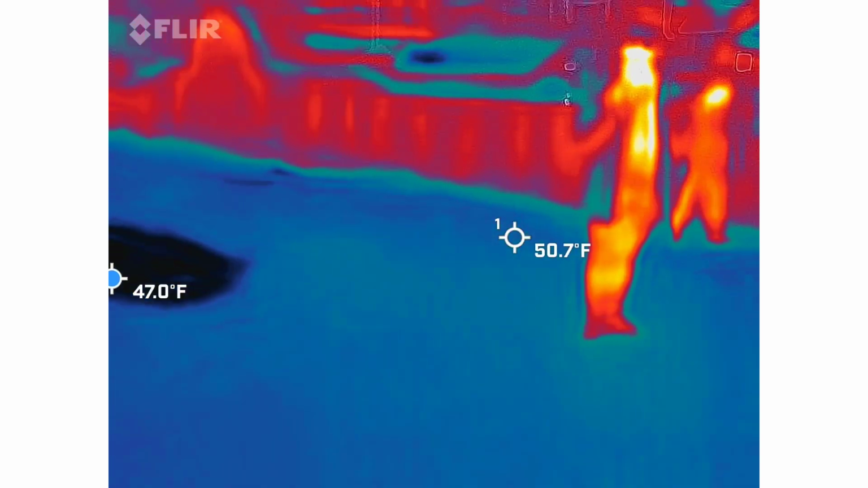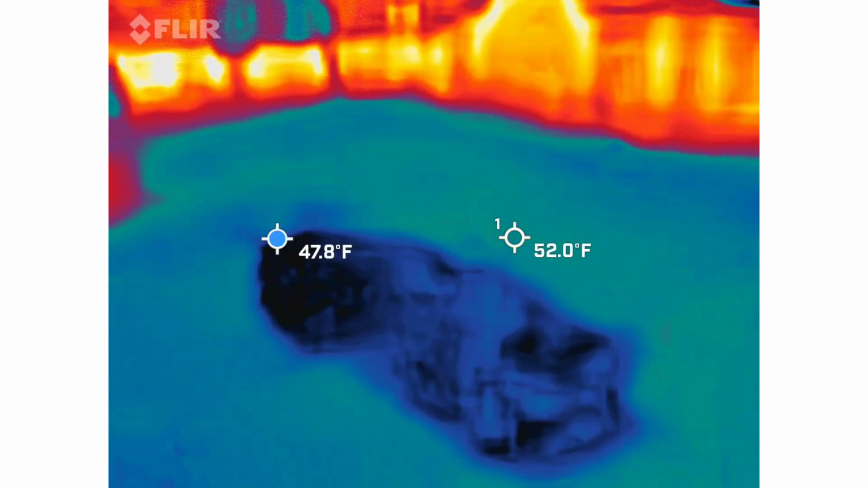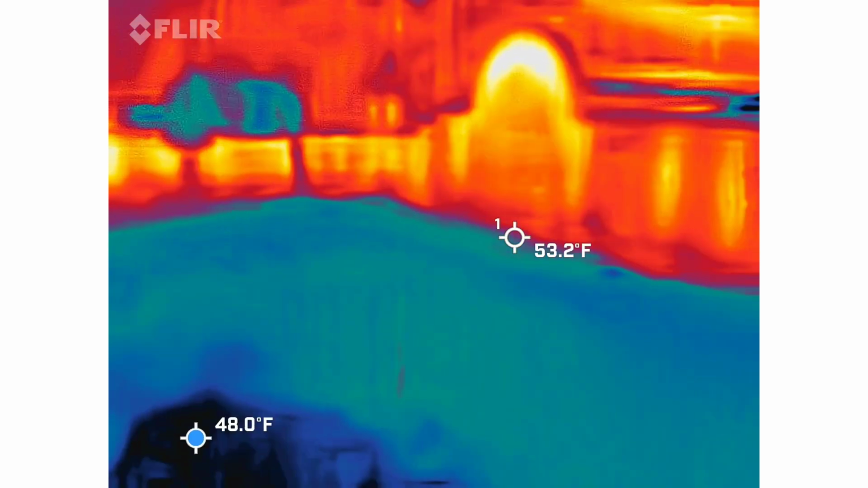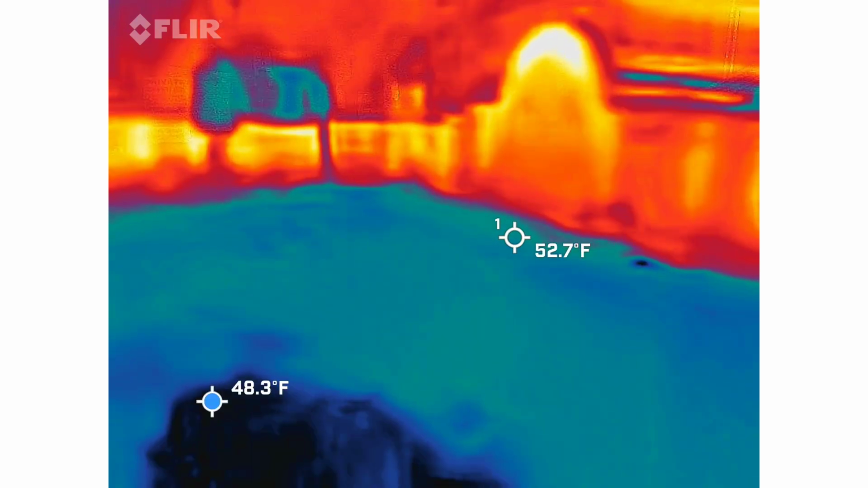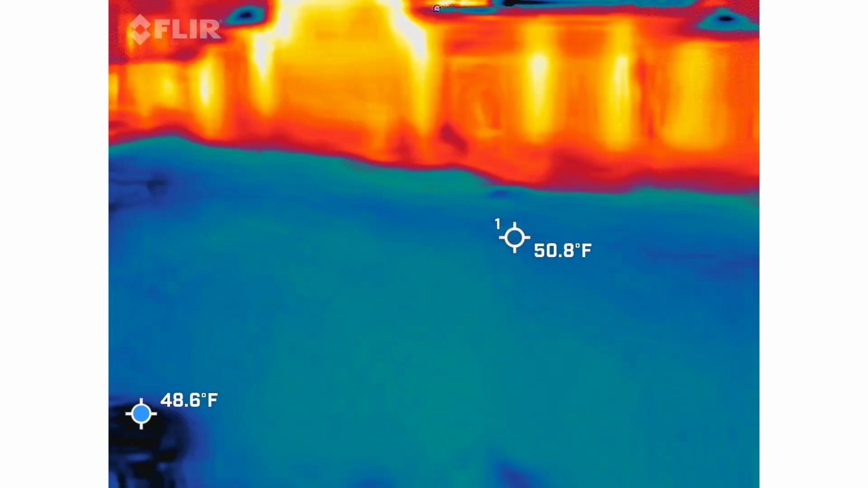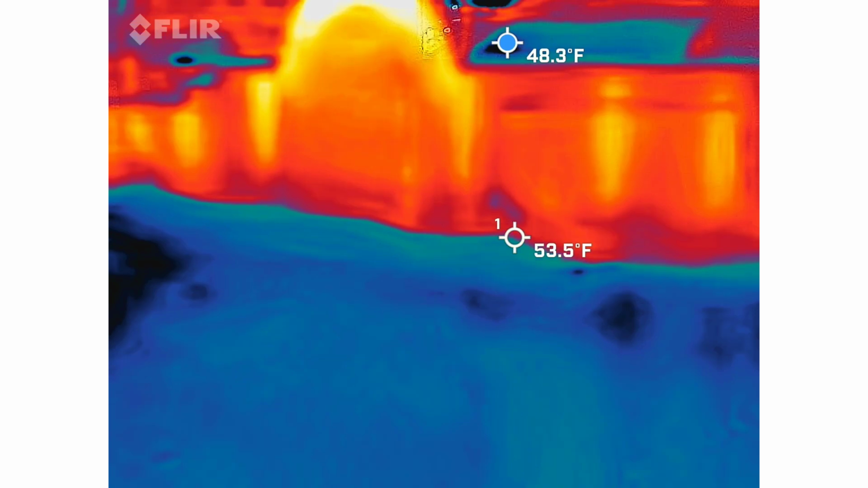What is this over here? You trying to poke your head out there?